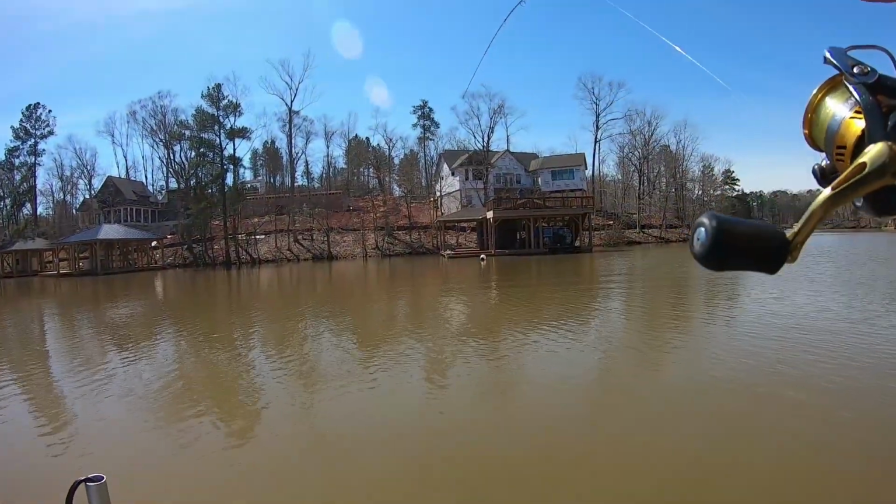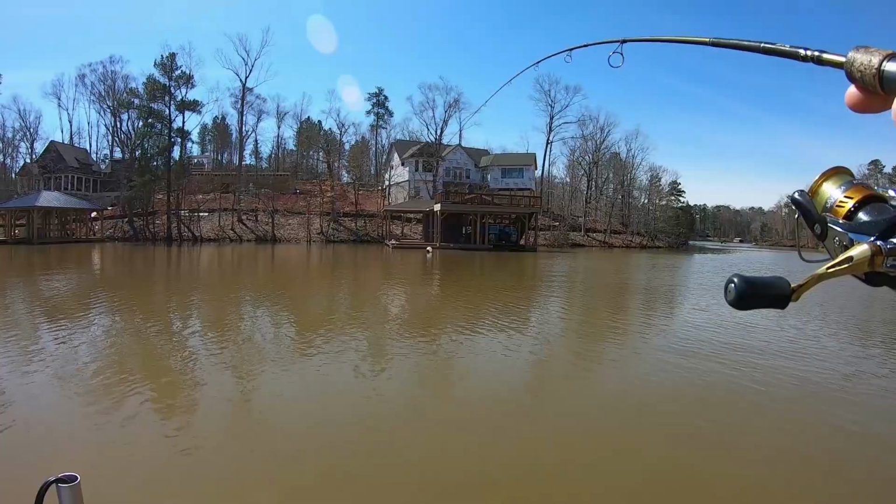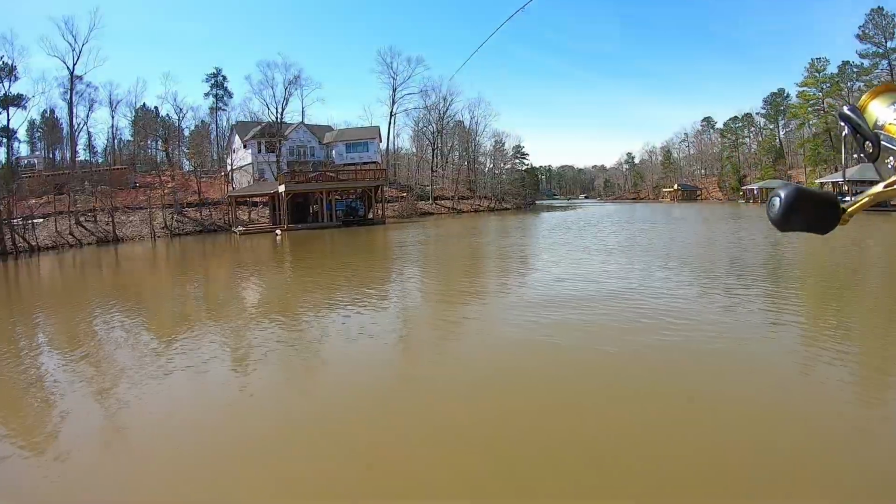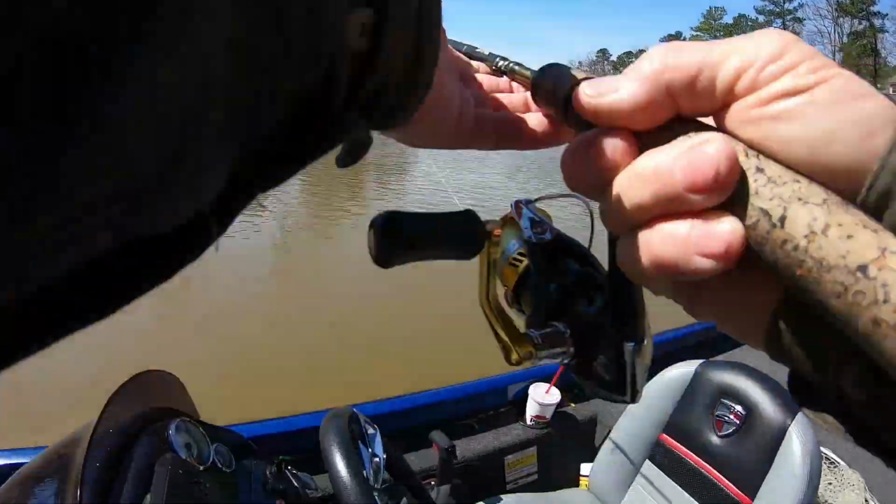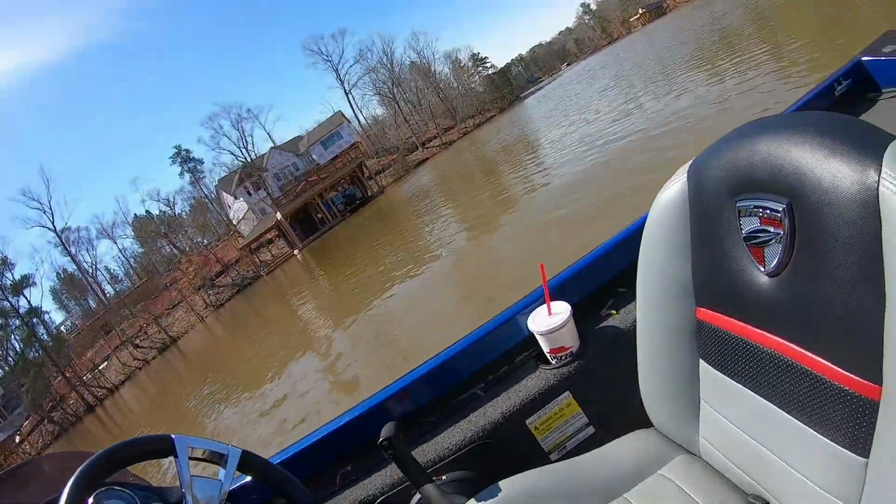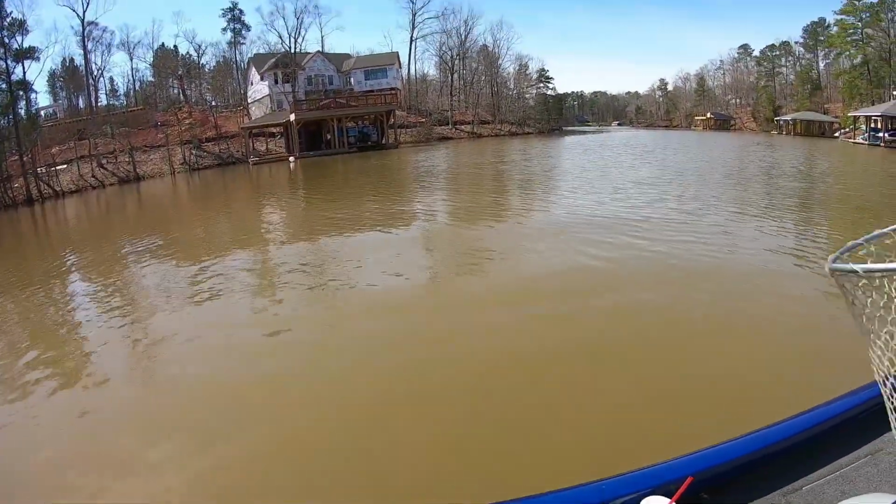Alright guys, let's hope this is a crappie. I seen 4 fish traveling. I'm in an area that I haven't been in this year. I'm trying to get away from fishing the same place all the time, guys. Somebody asked me today where I was fishing.